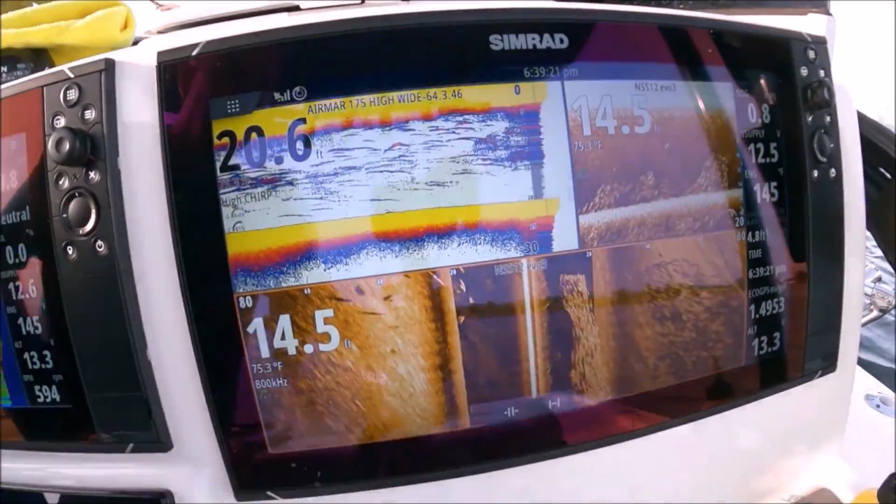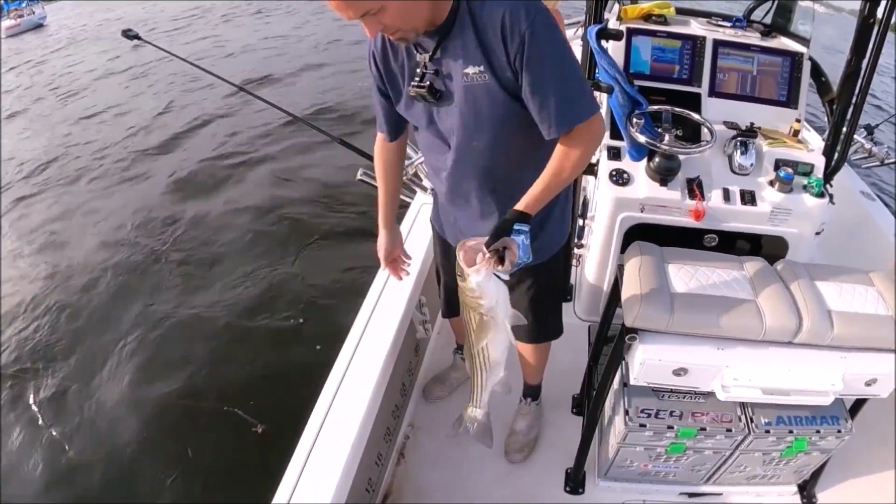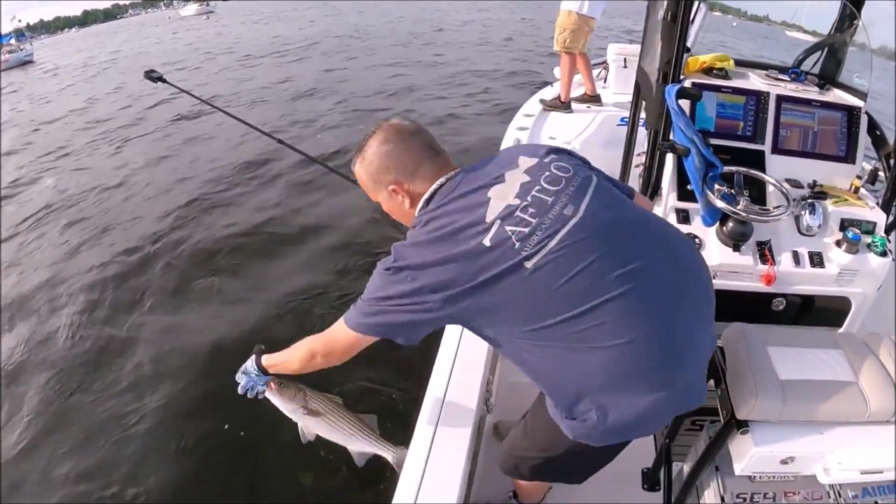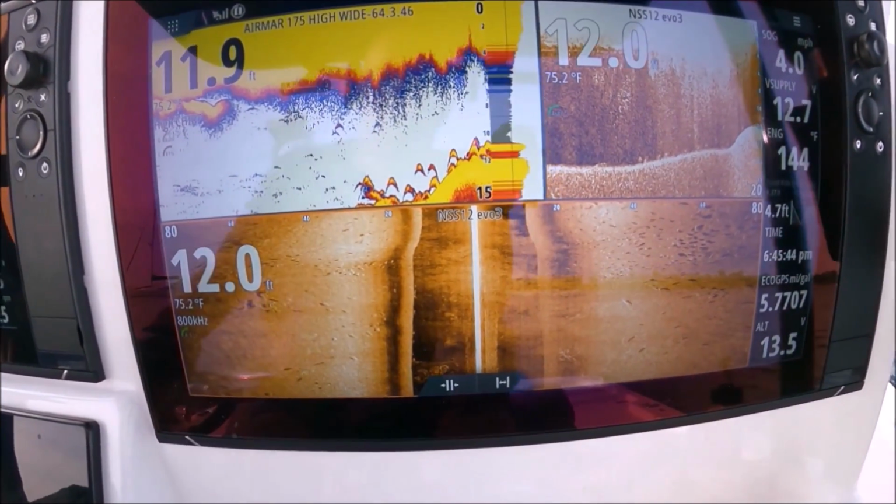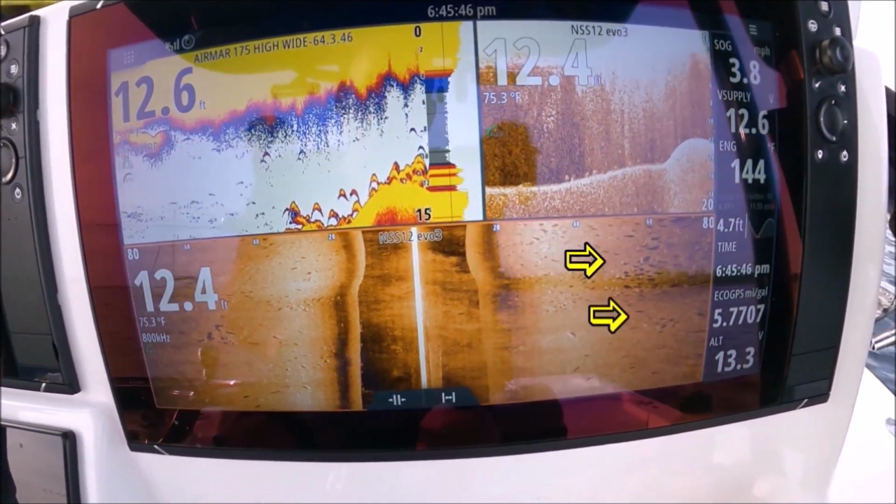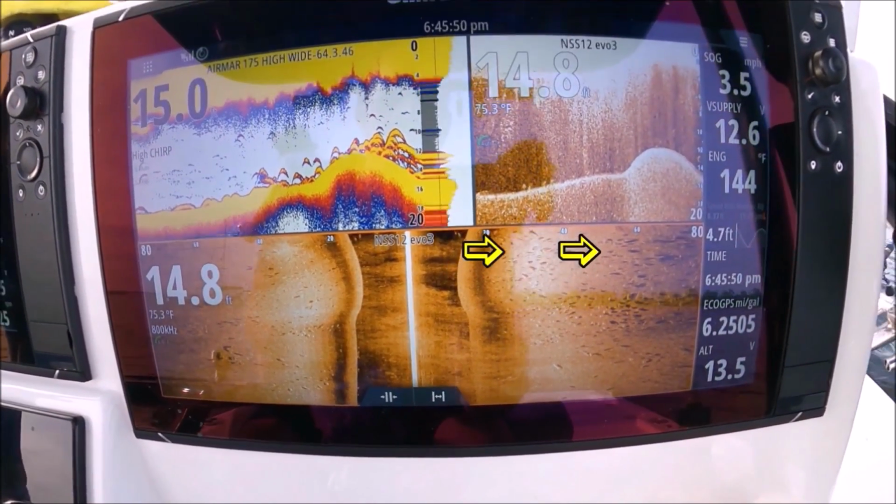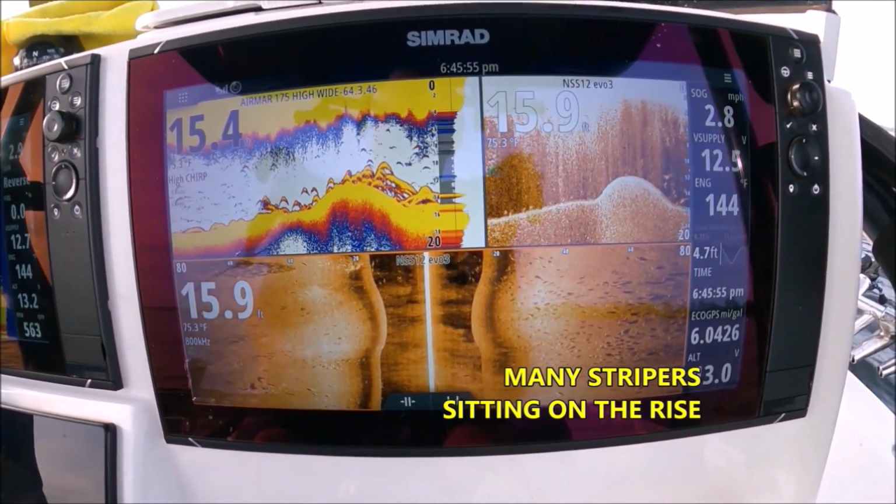So much life. Bait, stripers. Here we go. Thank you, Captain. That's what we want to see. What a coincidence, right on the hump. It's a mega snotchel.